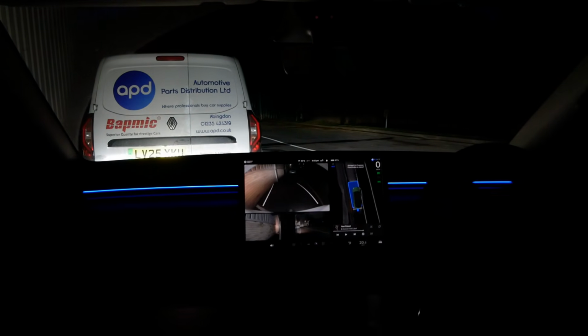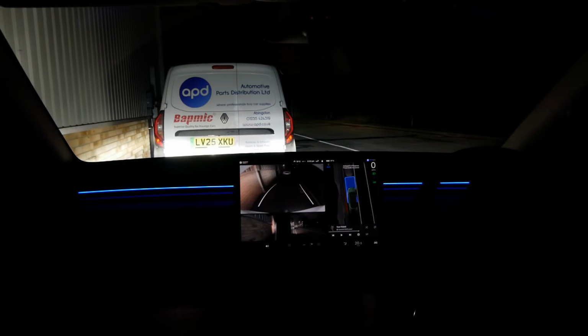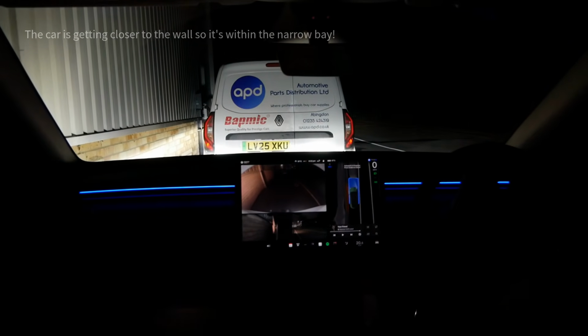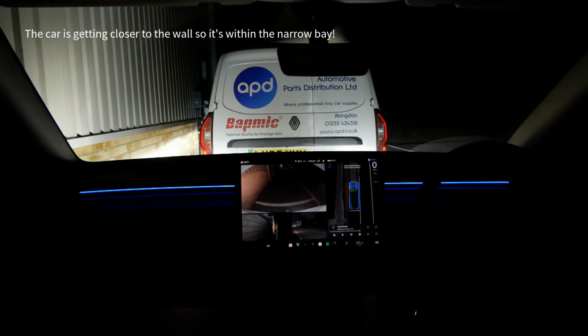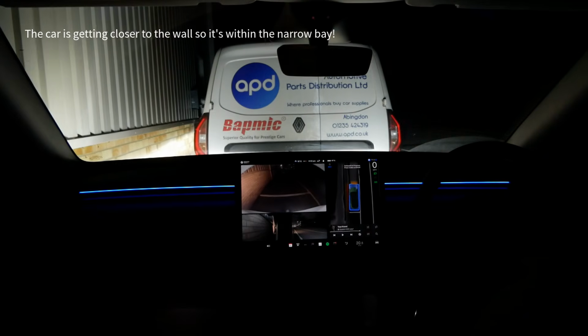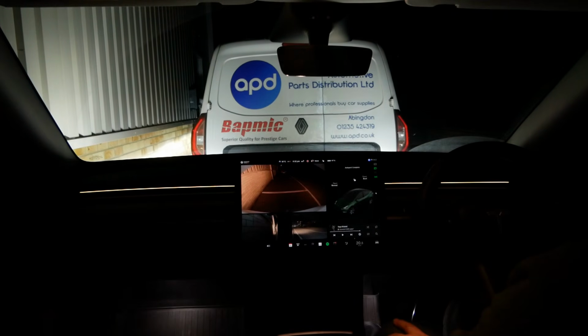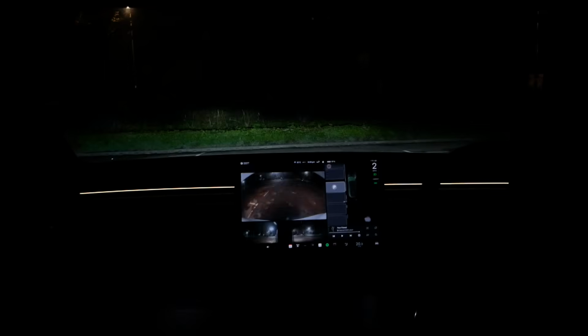Okay, it's pulled out because it's going to get tighter to the wall. That's very impressive. There is a drain pipe there it's got to not get too close to. There. That is impressive. And that's in pitch darkness. The pitch black.